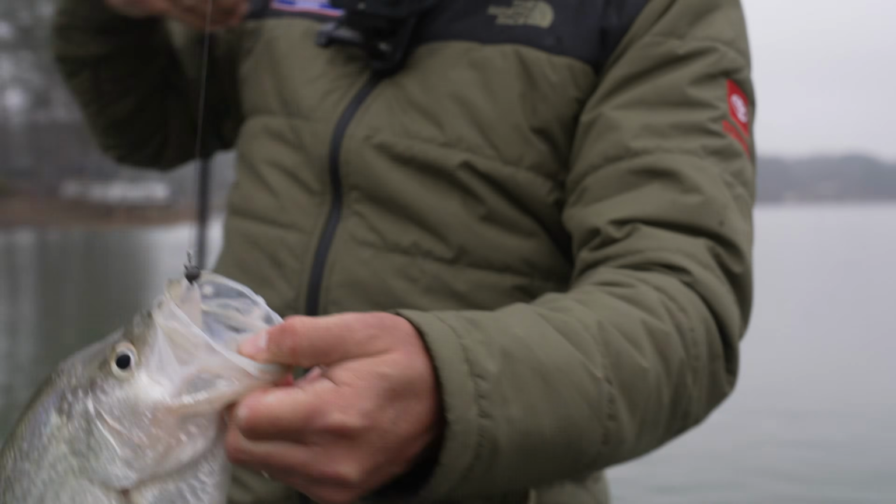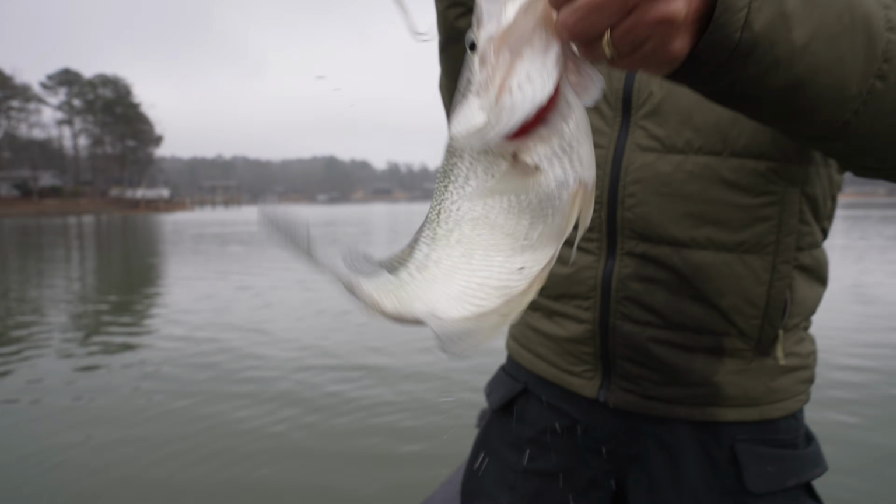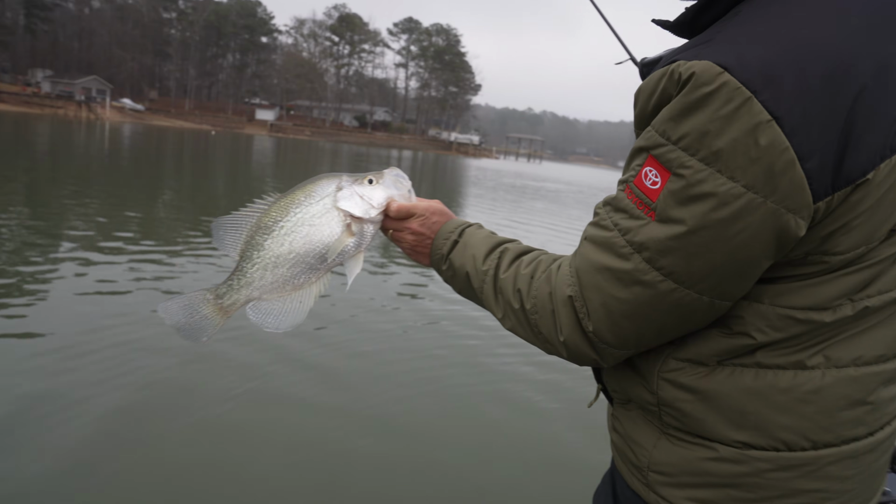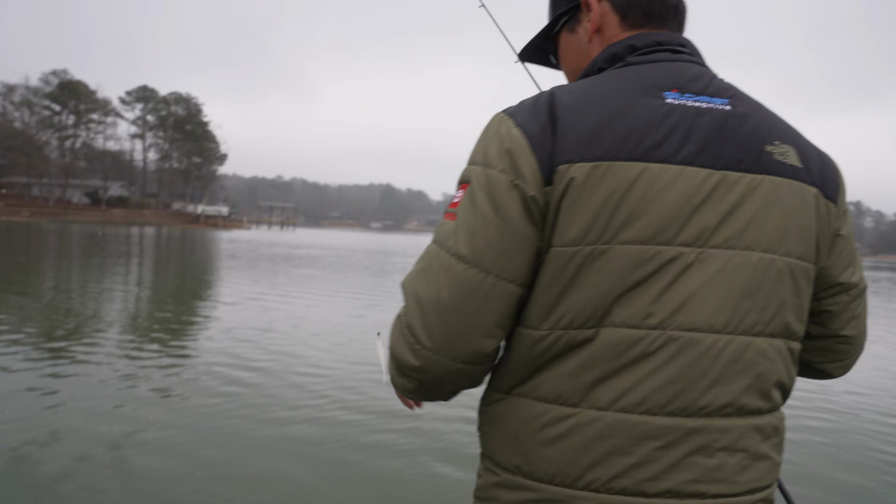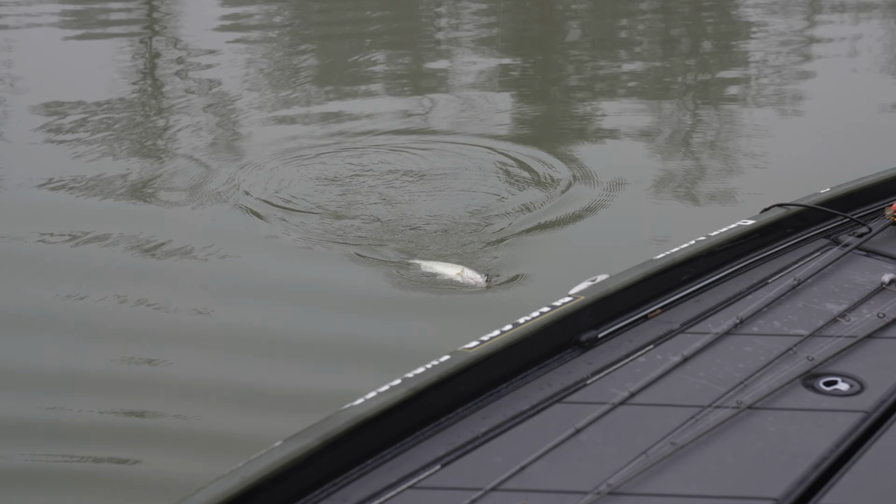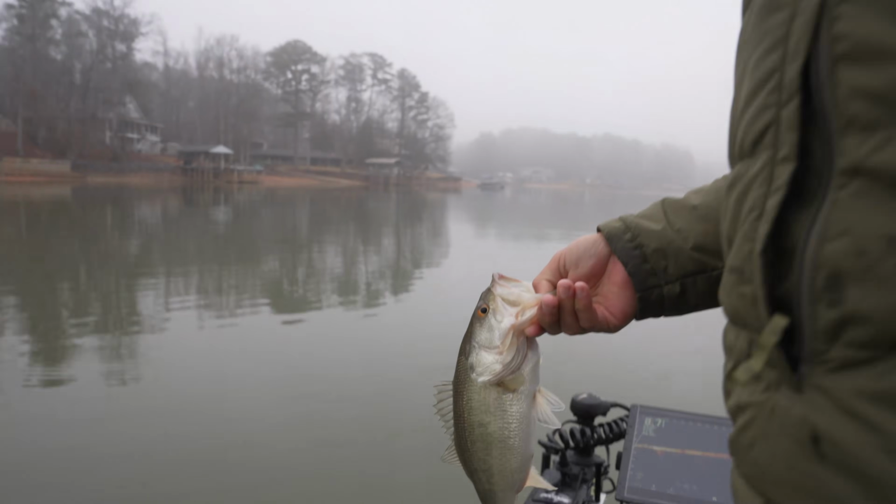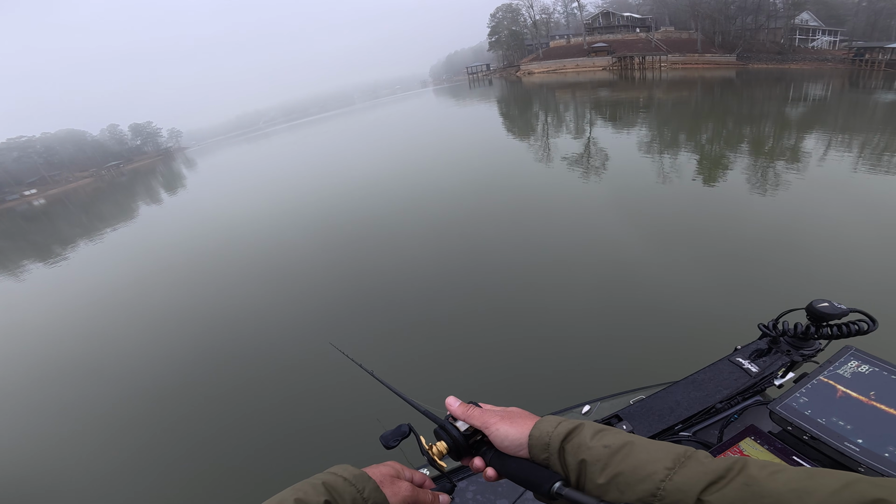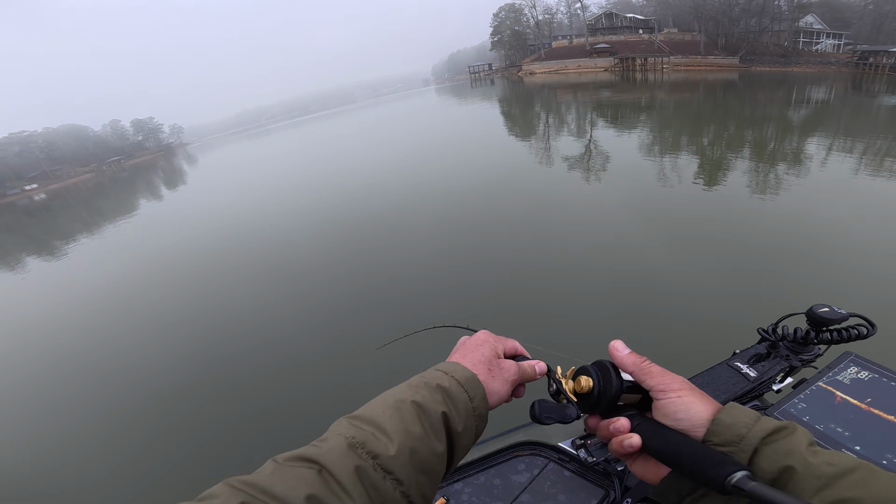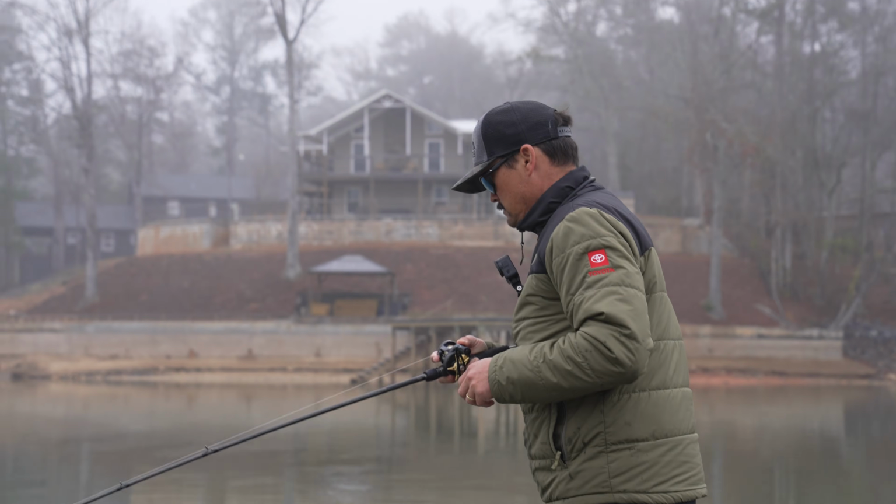Mega crappie. Look at the mouth on that thing. Gosh. Crazy big crappie. Largemouth, dude. There's a school of largemouth right there. Here we go. There's a whole ass school of them. Need that second one to just bust up there like this, like that, right there, just like that. Another largemouth.